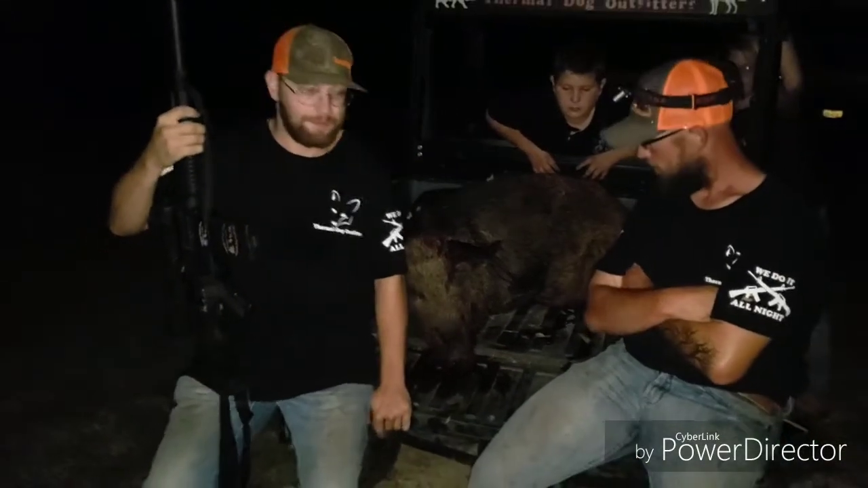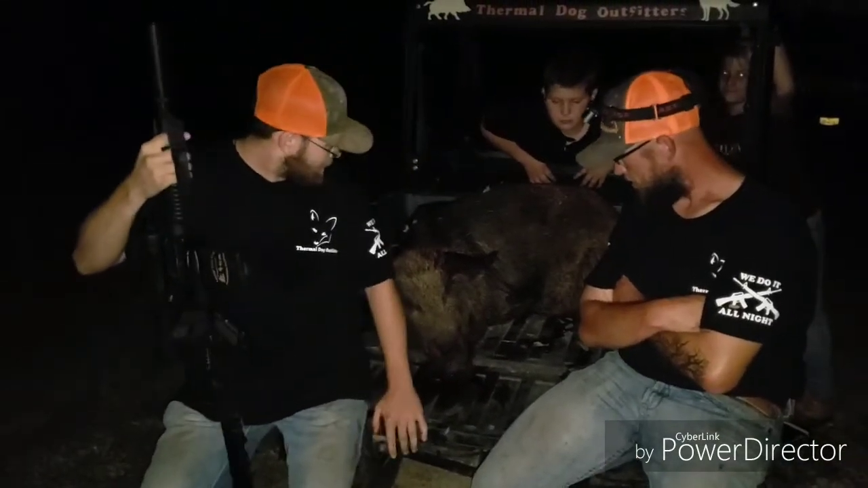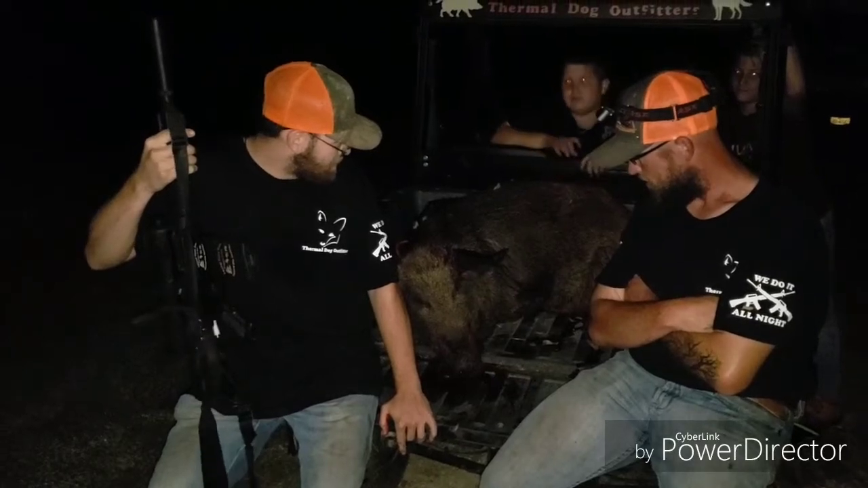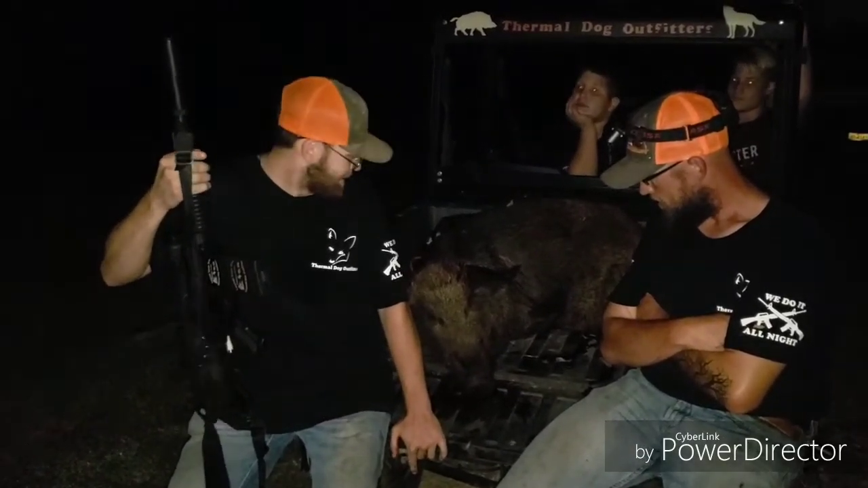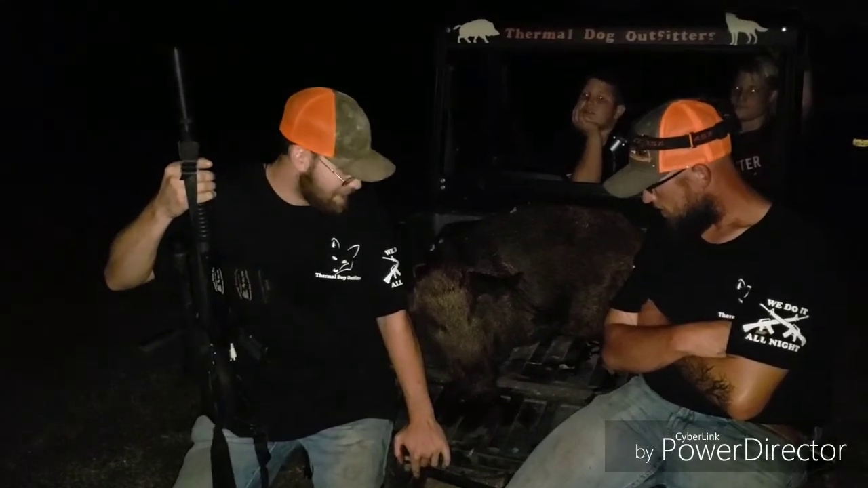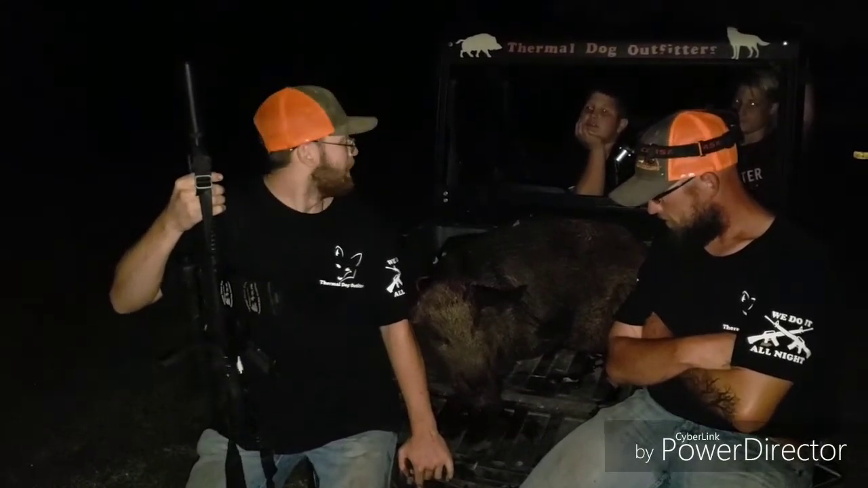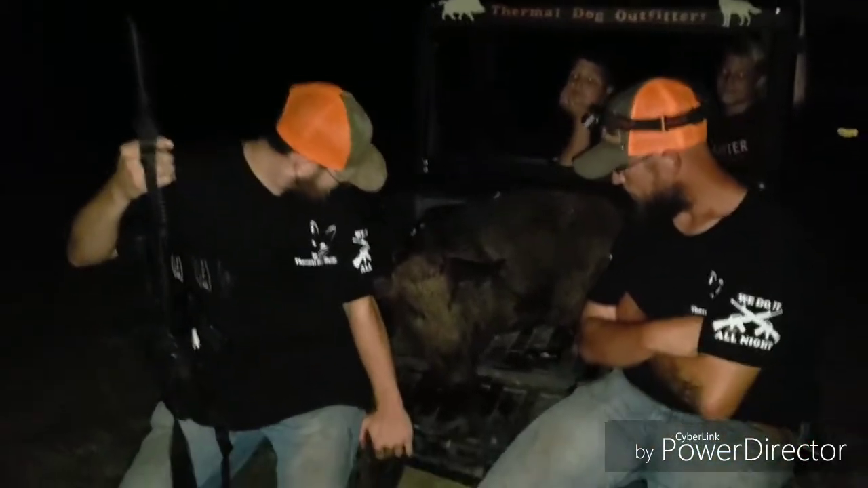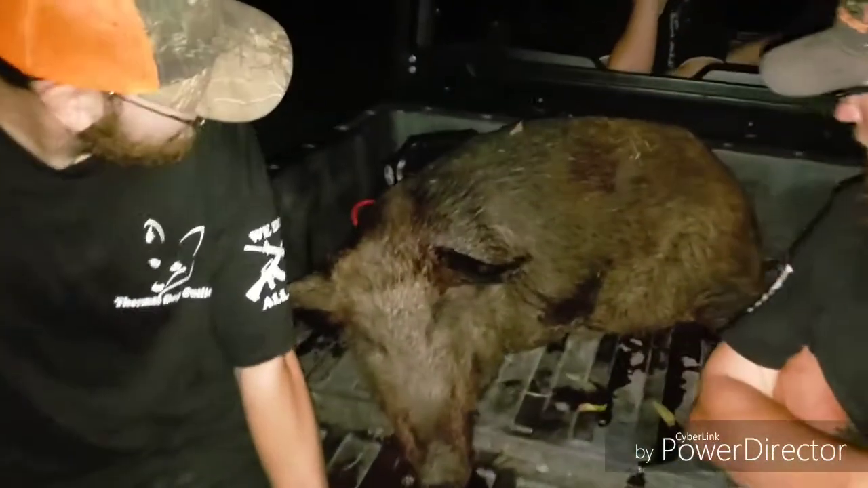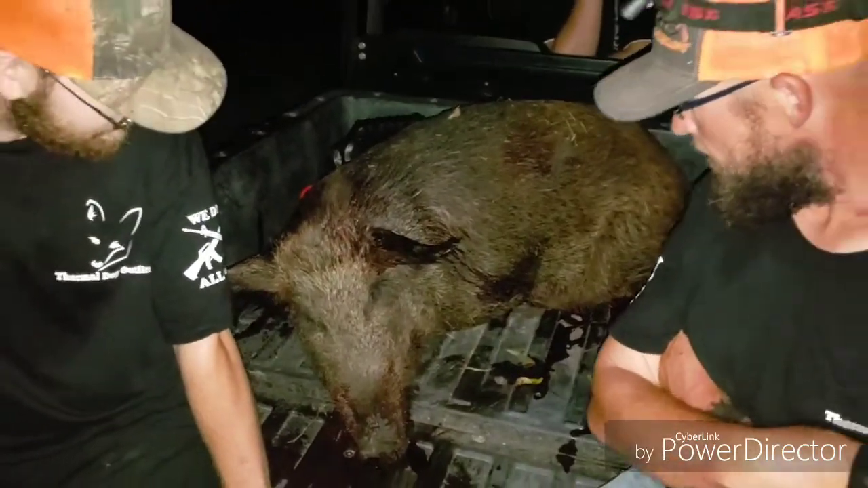So what happened with that one? How'd you end up when it ran past you? So what happened? We put 2 shots at her, then she went up into the trees and she stopped, and we turned around and there was the young one back there. We busted them at the same time. So very cool. That's a pretty good size. Cody says about 180. I'm saying about 200.